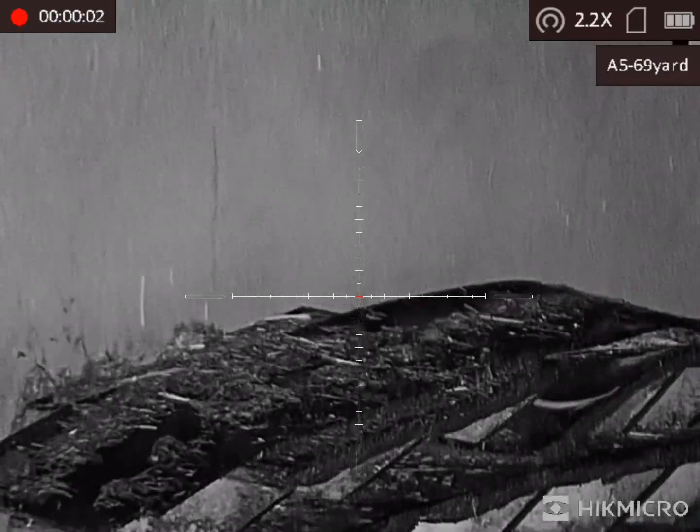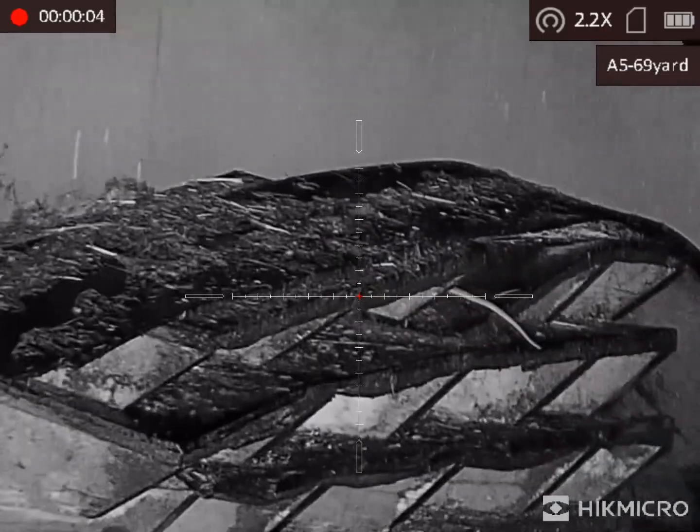Well, this one's having a quick game of peekaboo, but look, there's only one winner though.